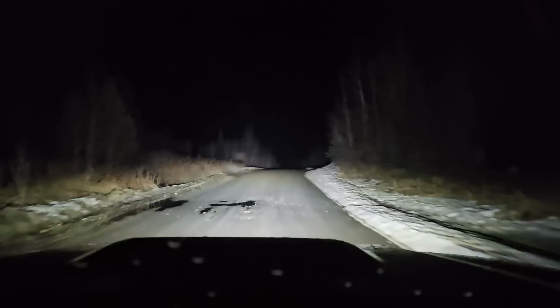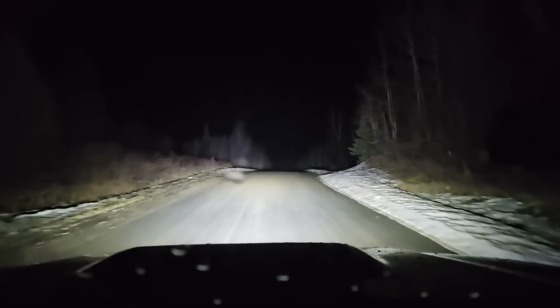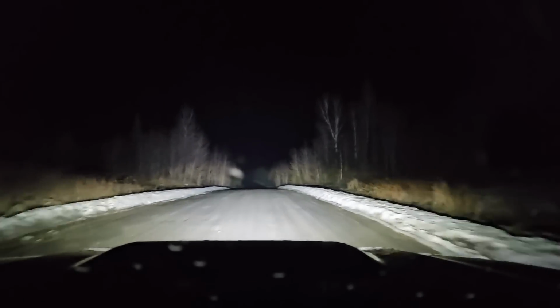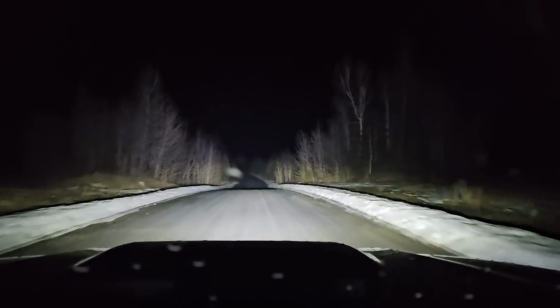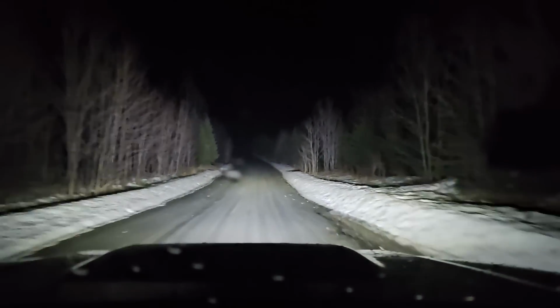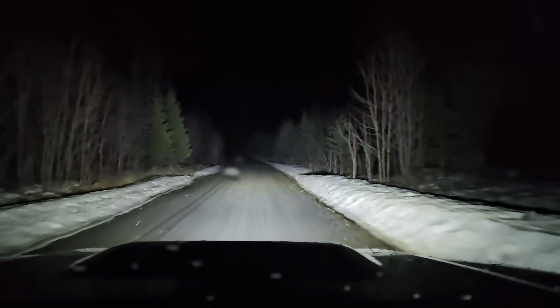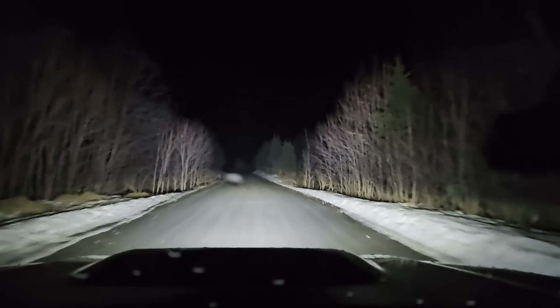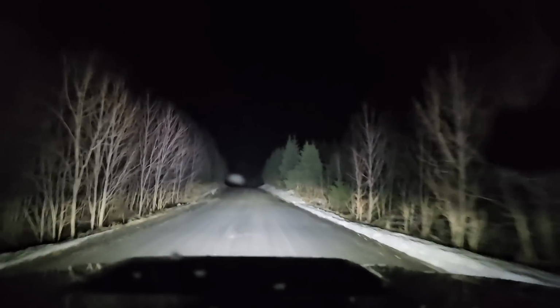I'm always filming things and I don't really care about the truck's resale value because I don't plan on ever selling this thing. I've been making payments on it for a while and I just don't see myself ever selling it. Although I do at some point want to get a more powerful truck. Oh, there we go.